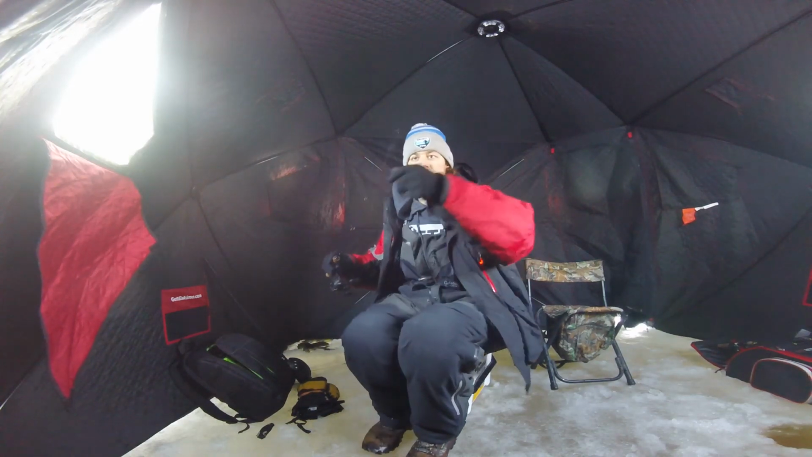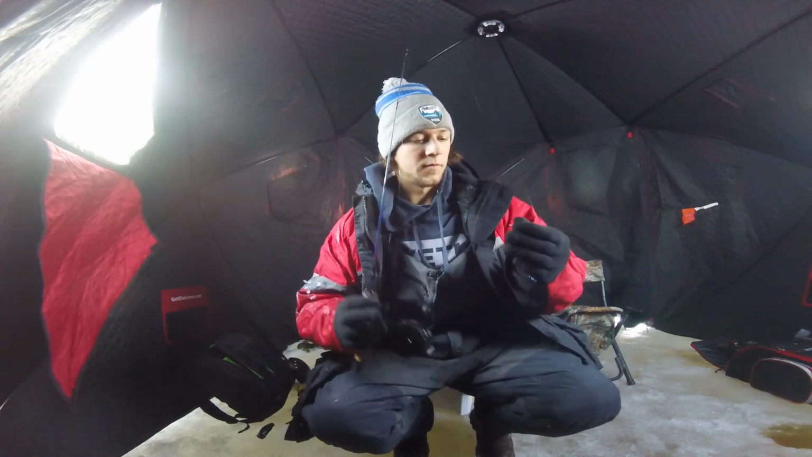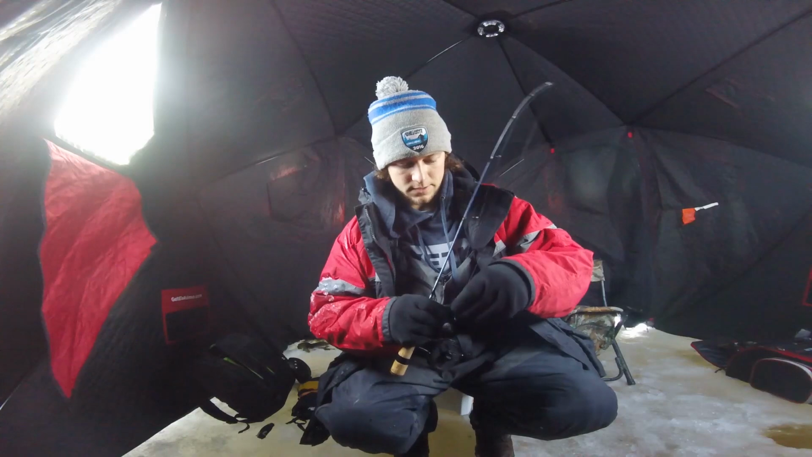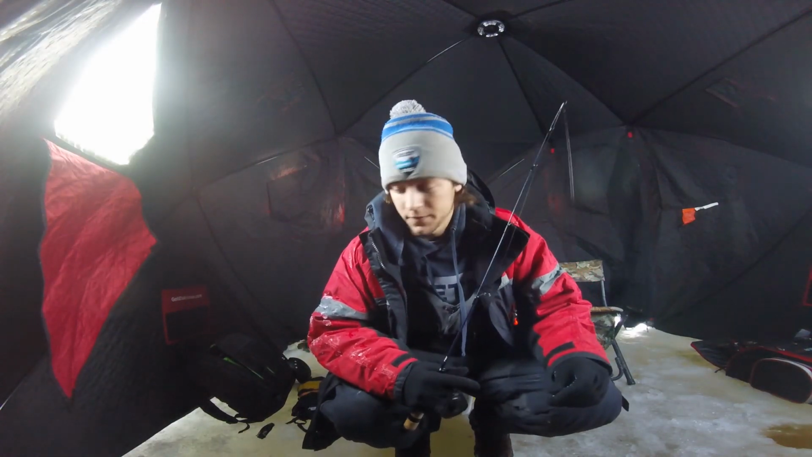That is one advantage of plastic fishing over live bait fishing, like wax worms, when the fish are really, really active like this: you don't have to constantly be rebaiting. You can take the fish off and get your line right back down there.